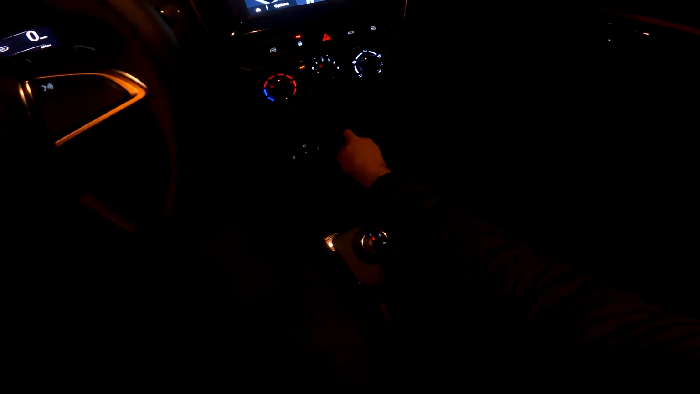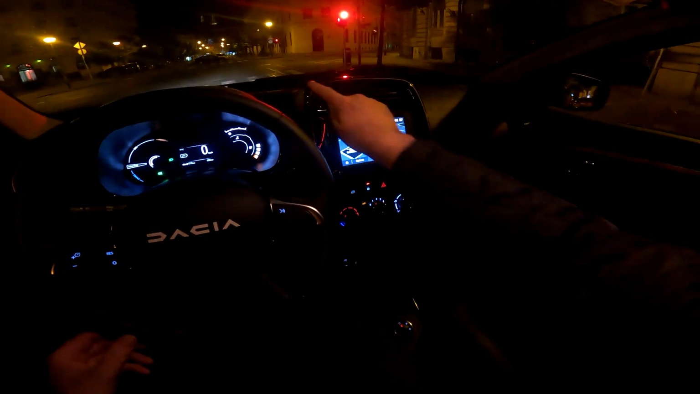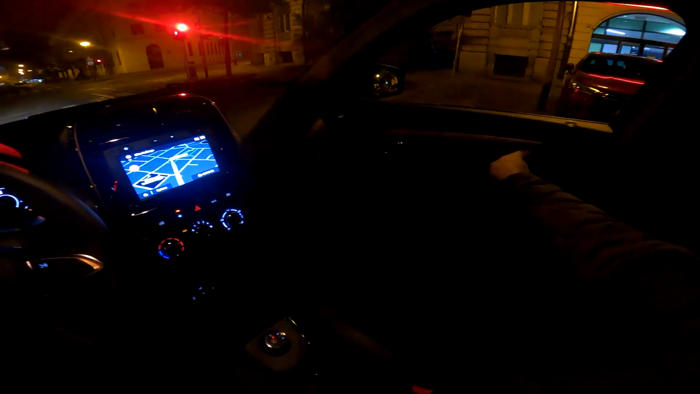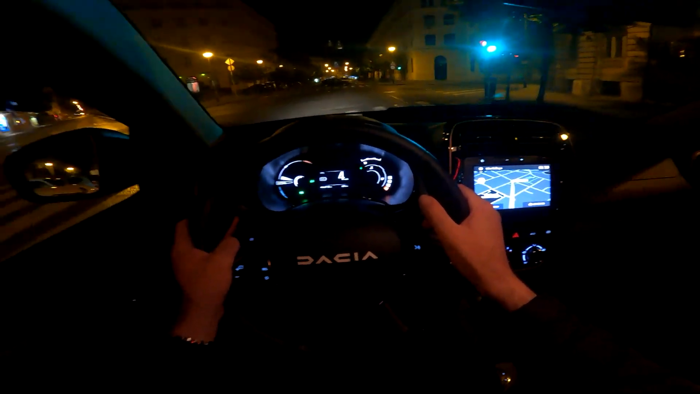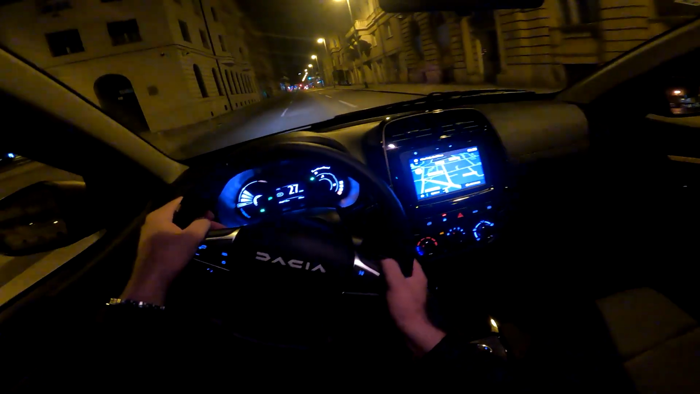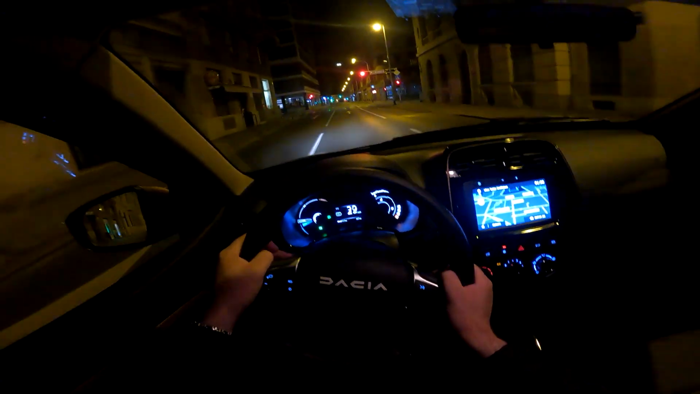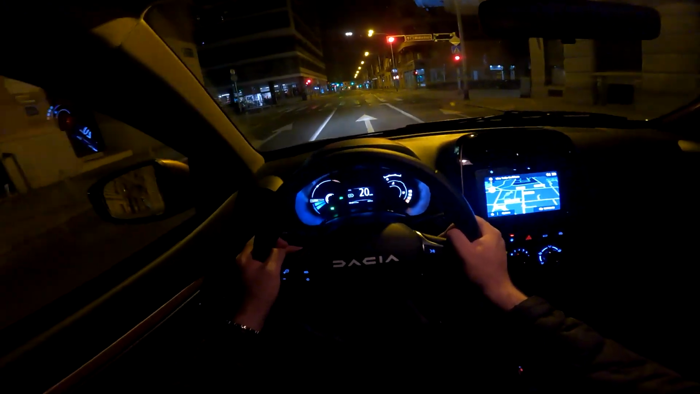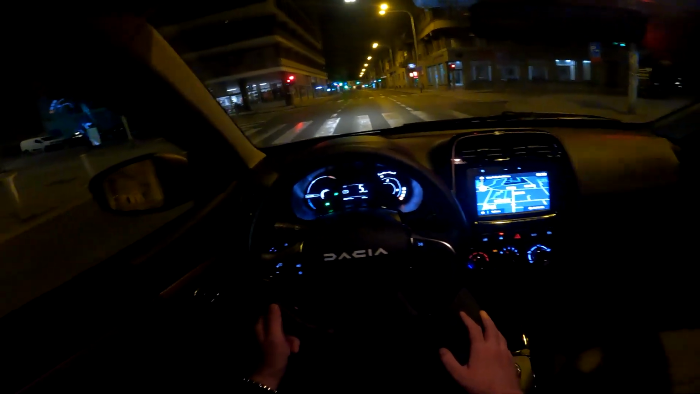So here in the middle, a lot of room, a lot of storage area, 12-volt power supply, speed limiter, traction control off, huge door pockets on both sides, and then those Cooper Brown elements on the doors, but also here on the edges of this section, make it really stand out. You also get the new Dacia logo on those seats. And yeah, well, tell me in your comments what are your thoughts on this car.